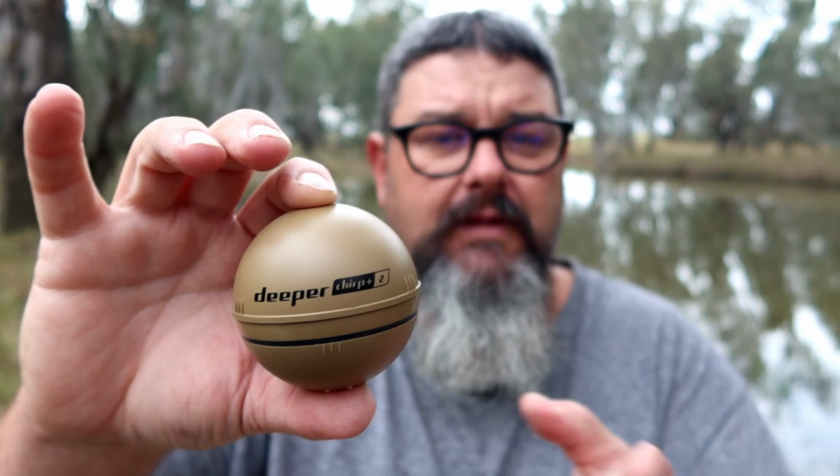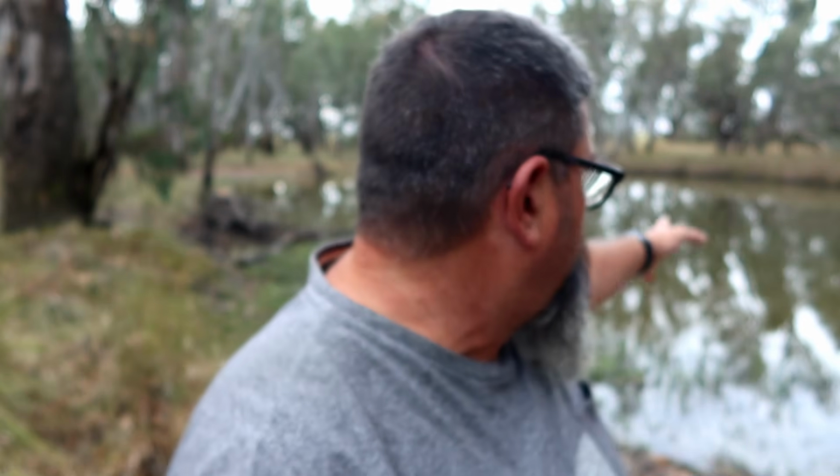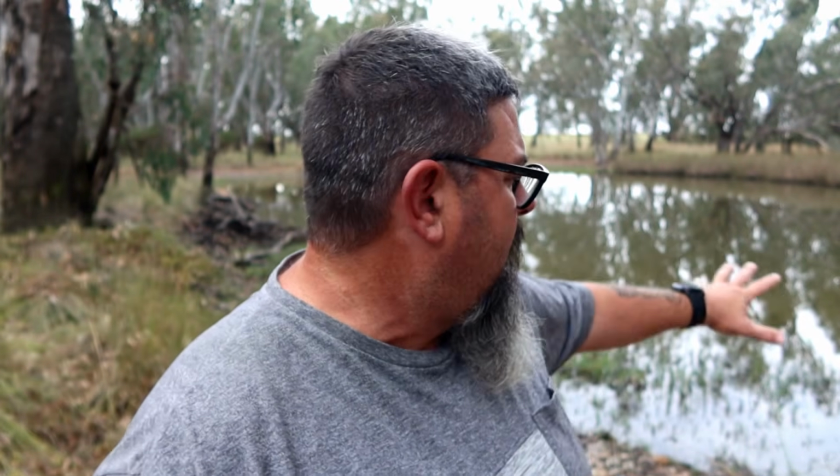So if you're someone that fishes in a boat and you just want something that's going to last all day, or if you want to fish a pond like this one behind me here, and you just want to cast your line out and cast the Deeper out and leave it there while you're fishing and just watch for fish swimming past, you might want that longer battery life.